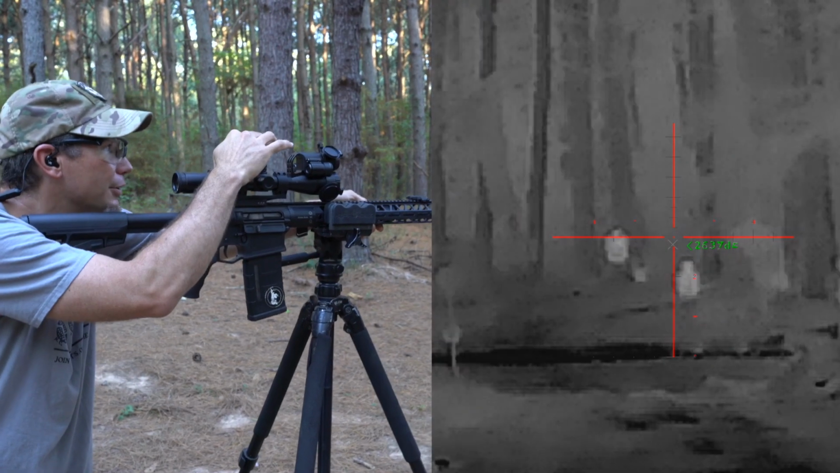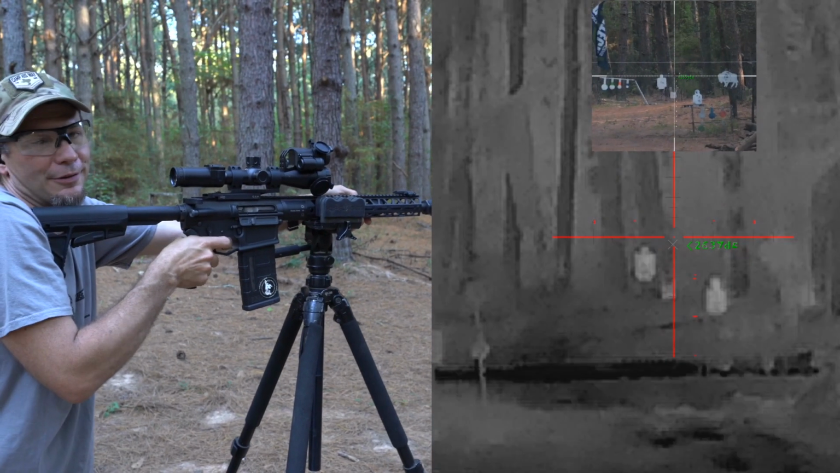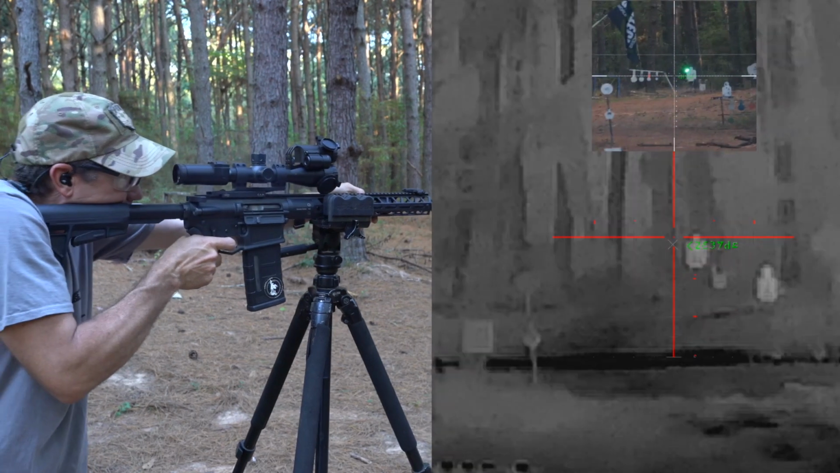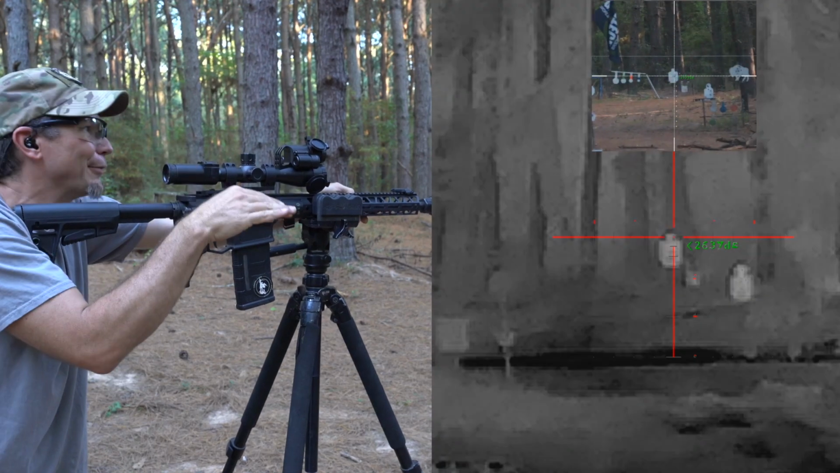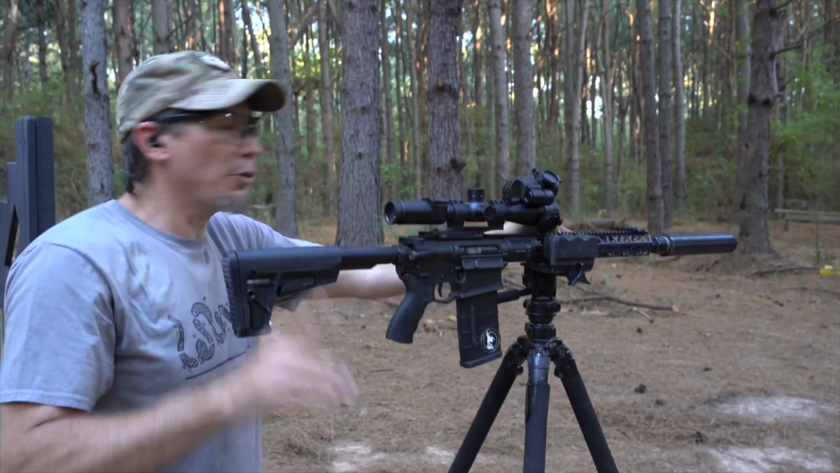Oh, let's do picture in picture. There we go. Now you can see exactly. We should have been doing picture in picture the whole time. Let's get 2 birds, 1 stone. There you go. And I could even see the bullet fly in with the heat. Thermal is just way too cool. That's fun. So one final shot.